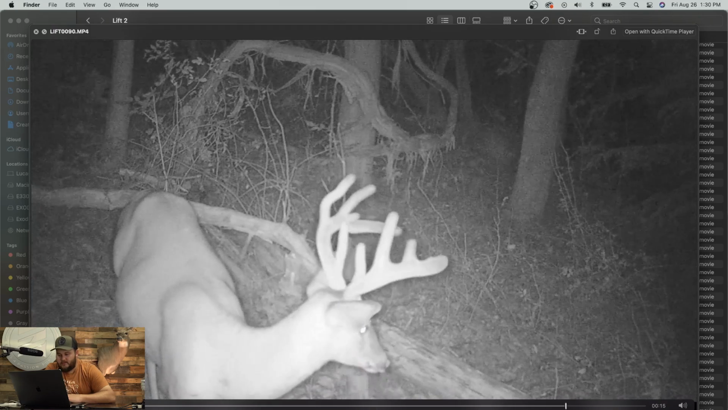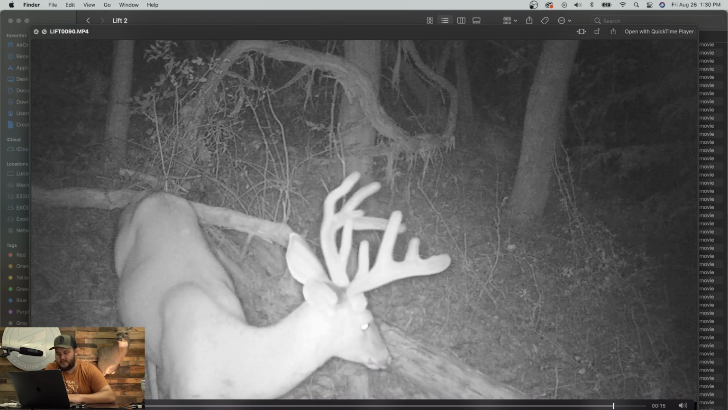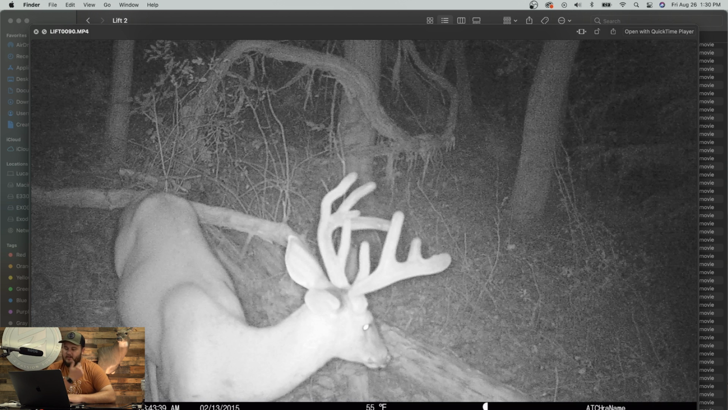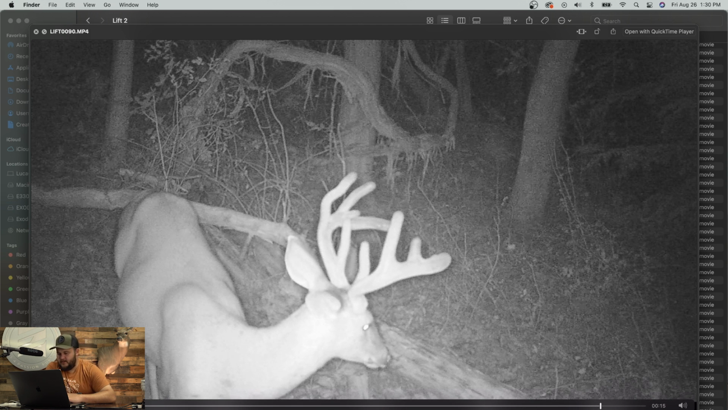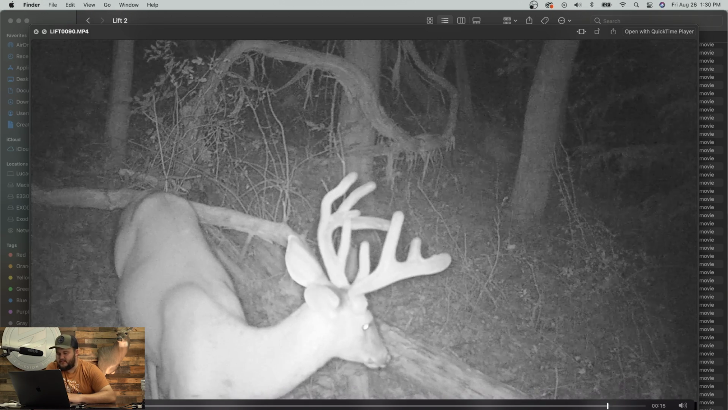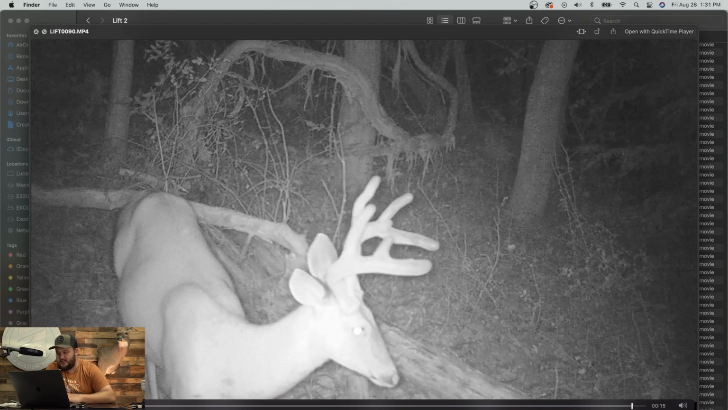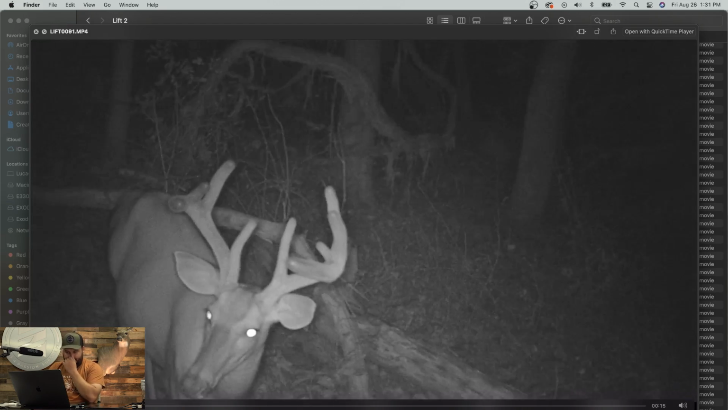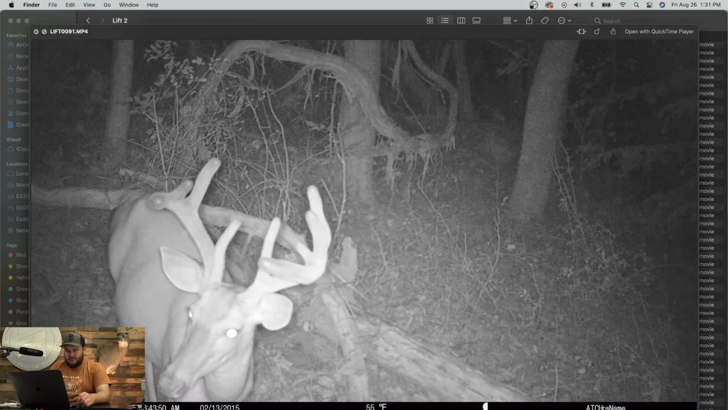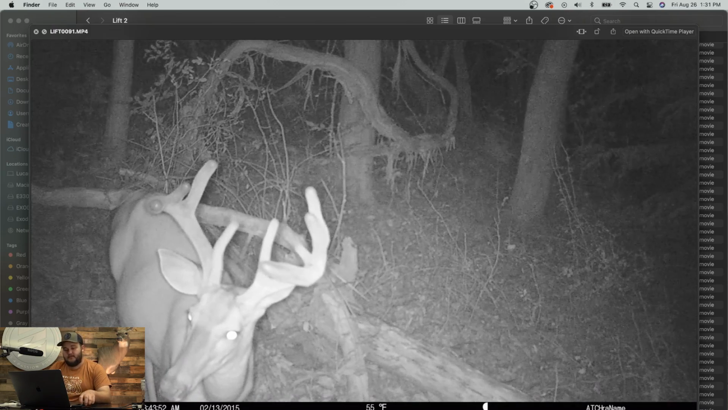Got some weirdness going on. Ooh, there's a point ducking inside. Huh, that's pretty neat. So he's got that point ducking inside on his left G3. His left G2's got a curve to it. He's got staggered brows. Looks like might be trying to form a G4 on that right side. Just a teeny tiny little bump there. Unique looking deer. I don't think he's very old at all.